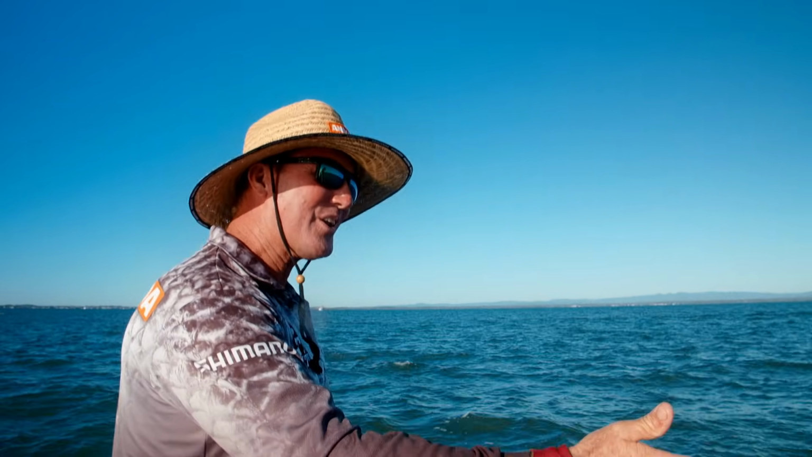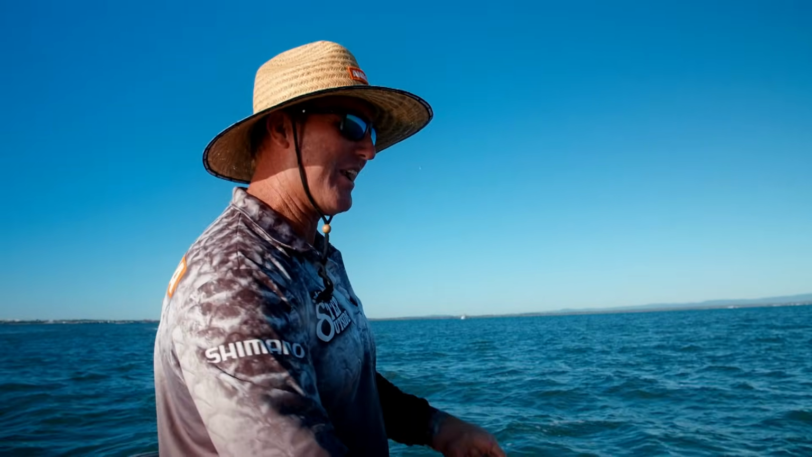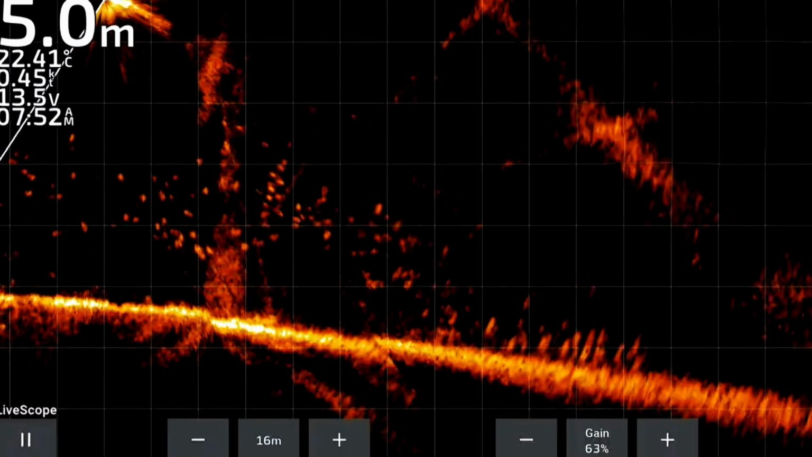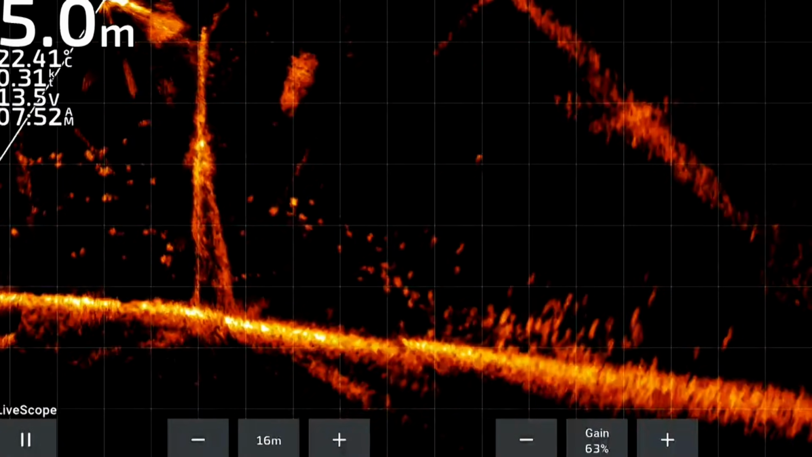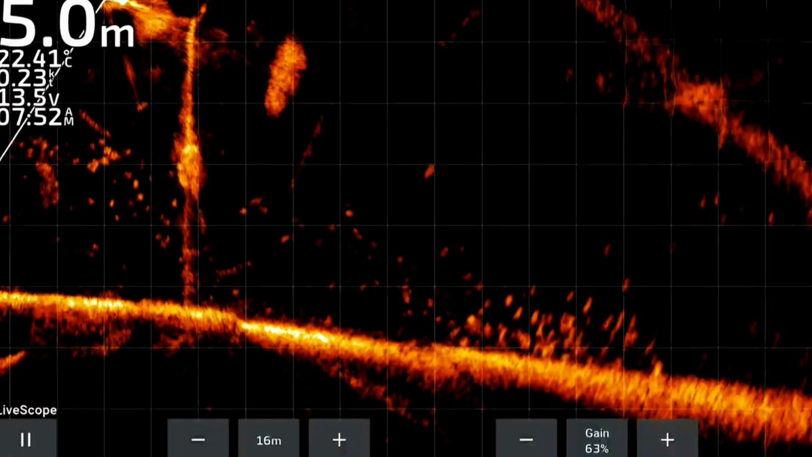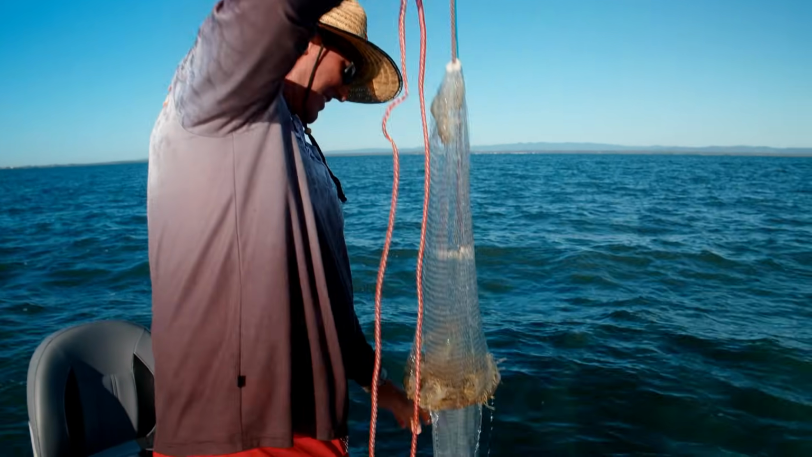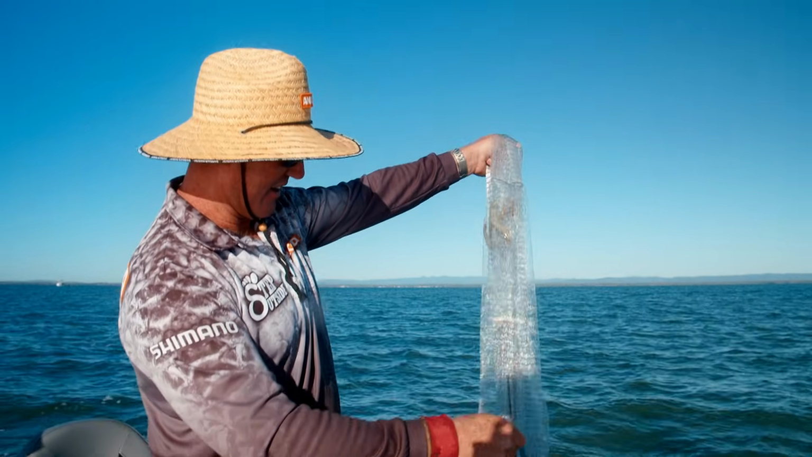Okay, so Gordy got one prawn. A minute ago, I got the one and he got a bag full. Now I'm watching the screen here. Oh, look at them coming up. You can actually see the ball. Oh, nice job. Look at that. Well done. That is what it's about.